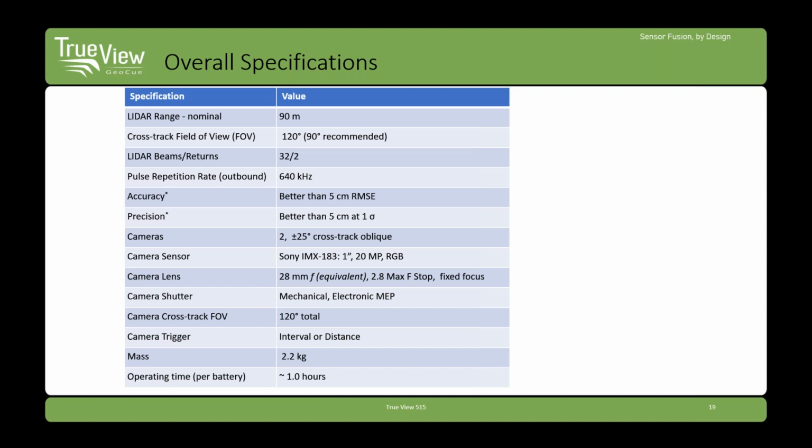Usually if you have an 8 beam, say general purpose scanner, and then you go to a 32 beam for high density work, you have to sacrifice quite a bit of noise or quite a bit of precision in that process. But this sensor holds up well in that evaluation criteria. And it comes in at 2.2 kilograms, almost exactly the same mass as the TrueView 410.